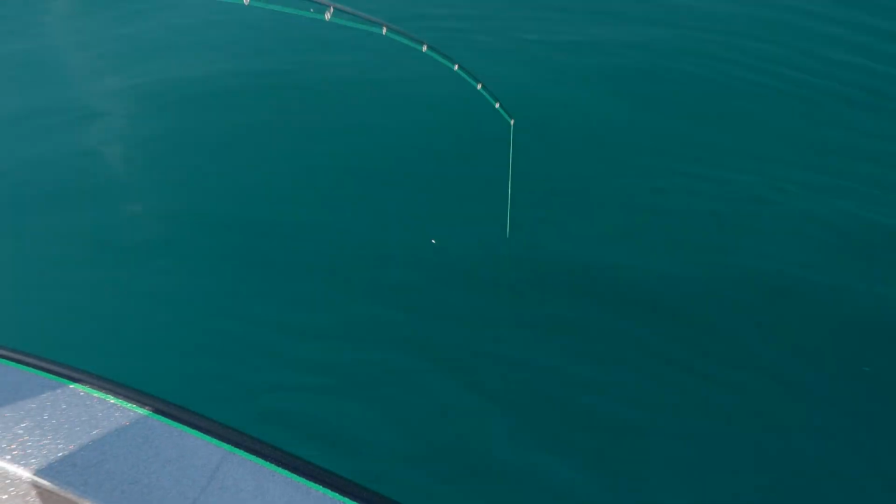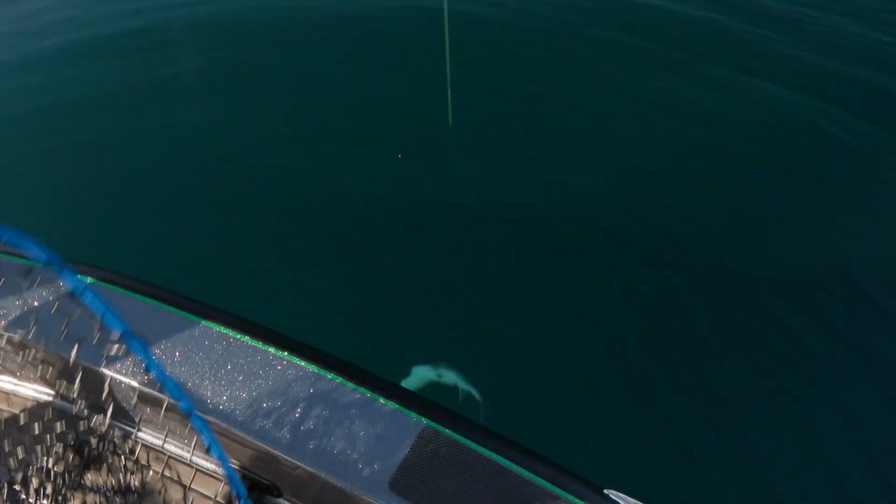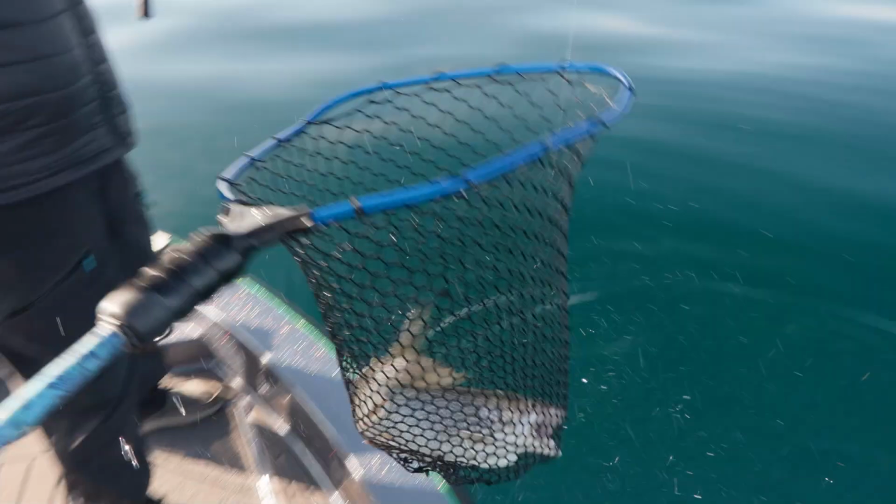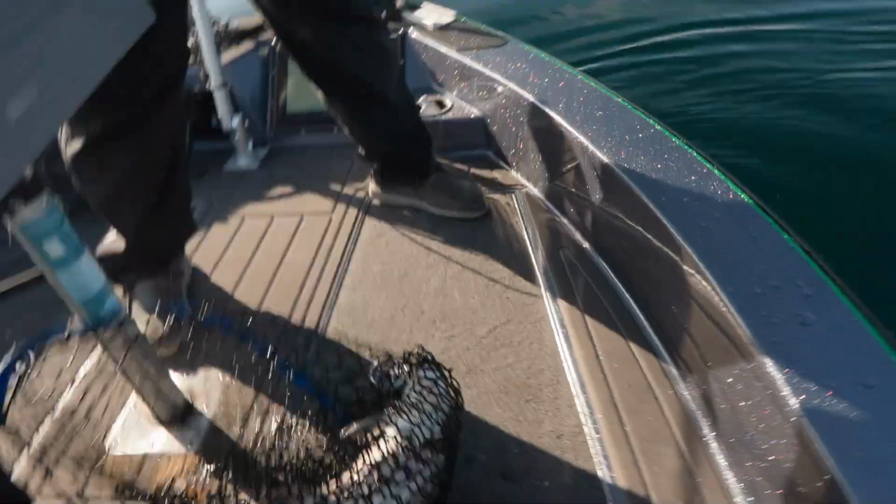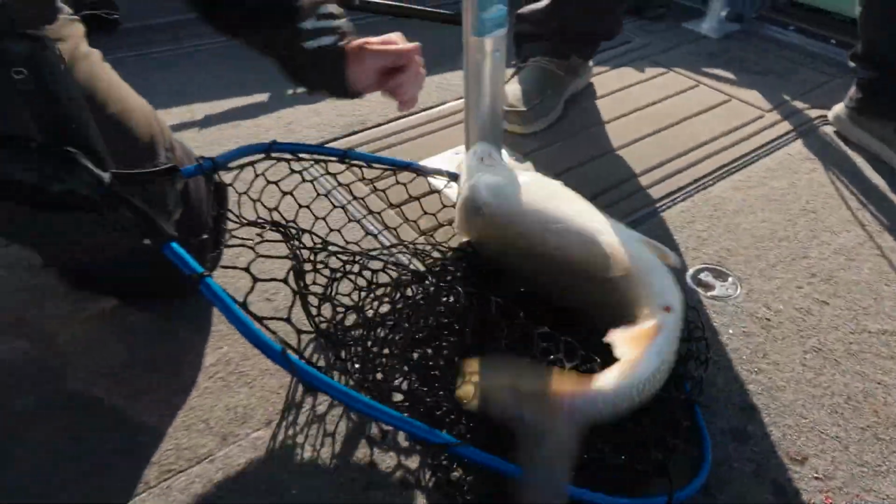Guys, we're LiveScope fishing today, and Brett will show you later. There he is right there. Look at that clean water, Brett. He's wrapped up in the line. There we go. Nice. Oh, that's a nice one. Very nice fish. Oh my gosh, John, that was so much fun. Yeah, that's a good eater if you want to put one in the live well.